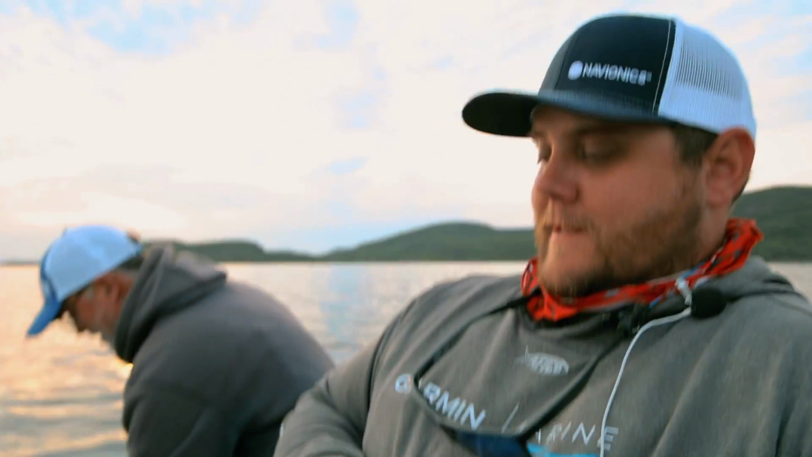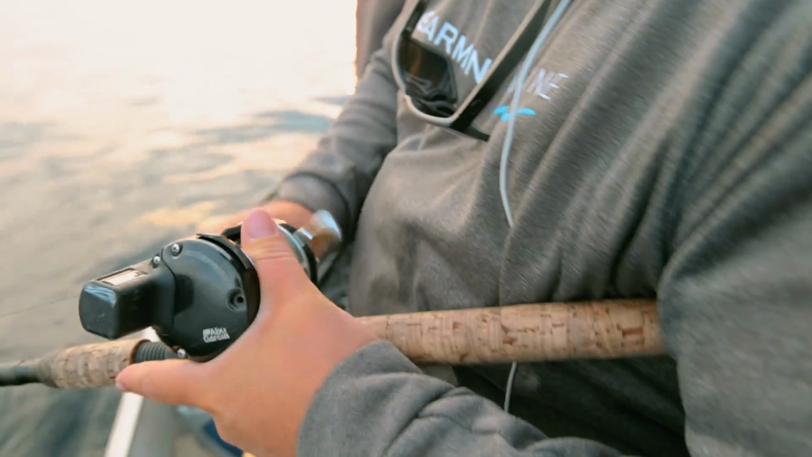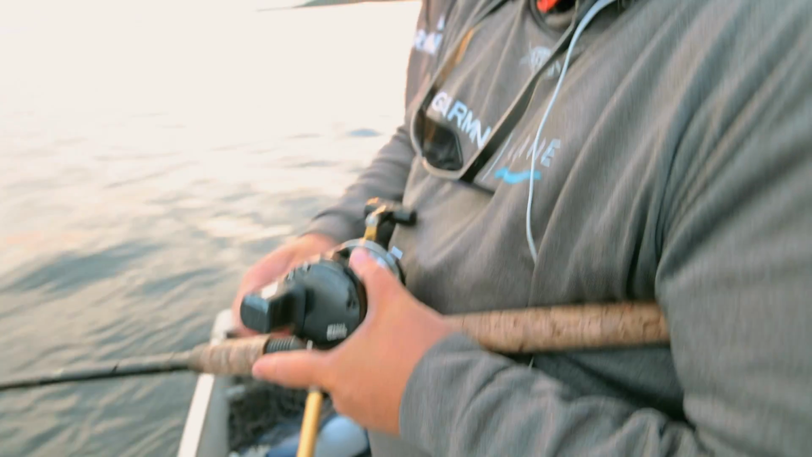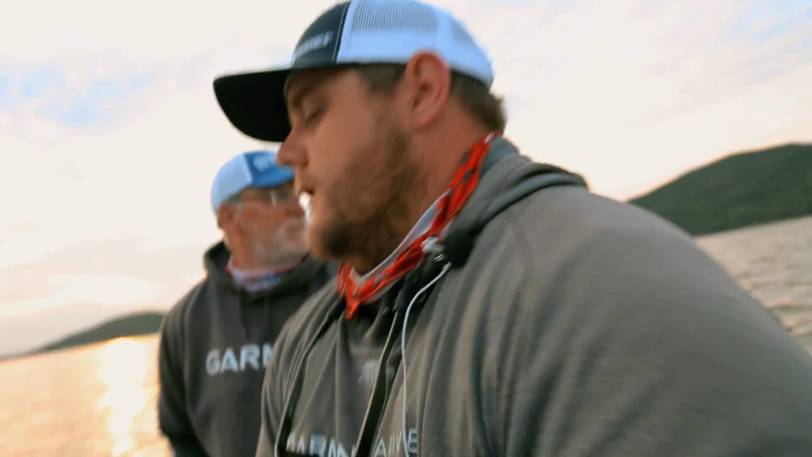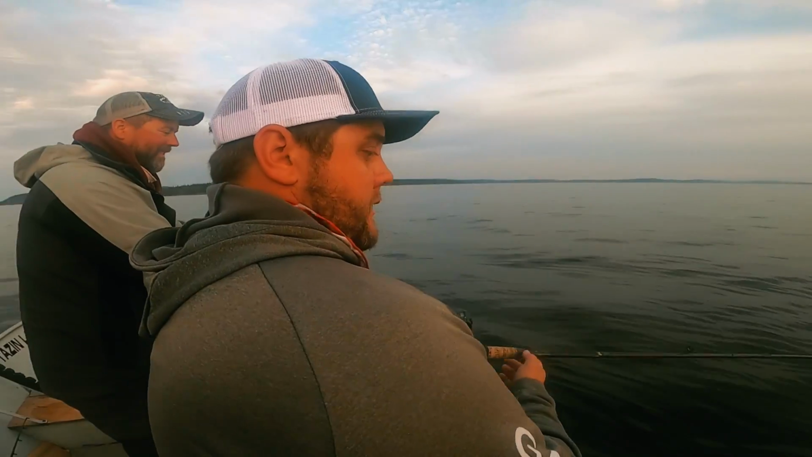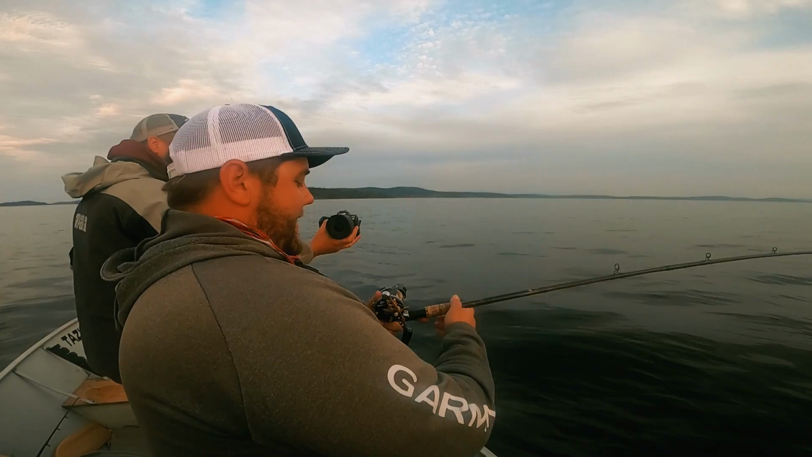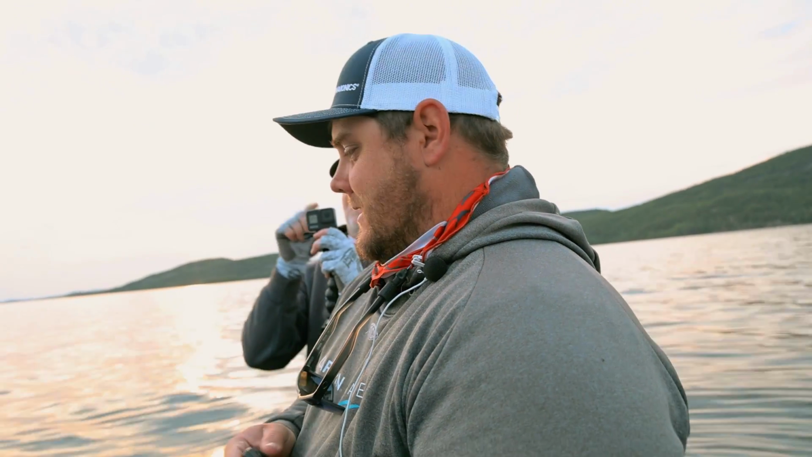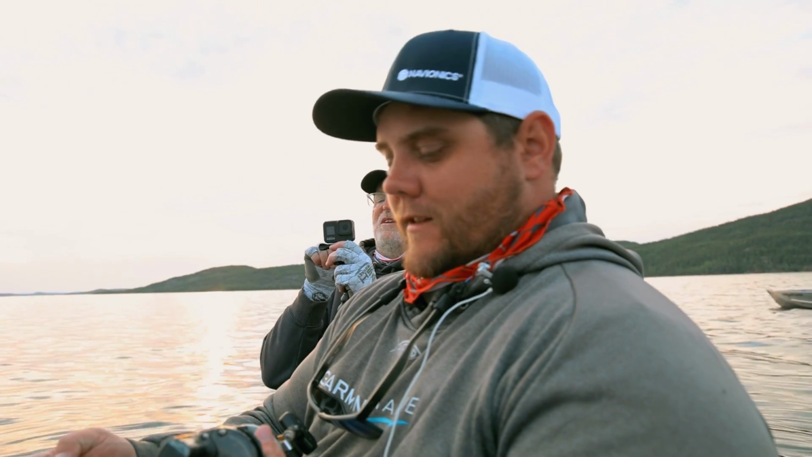Hooked up. We are hooked up. And she's getting farther away from me. I'm hooked up with a giant lake trout. And it's just sitting there. It doesn't want to do nothing but go back to the bottom.